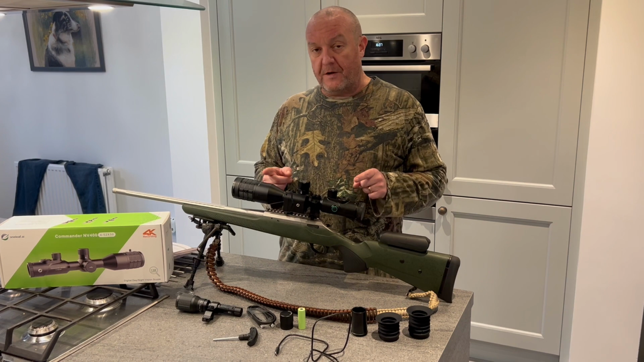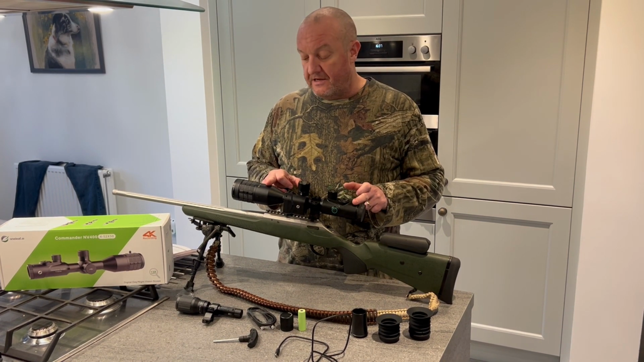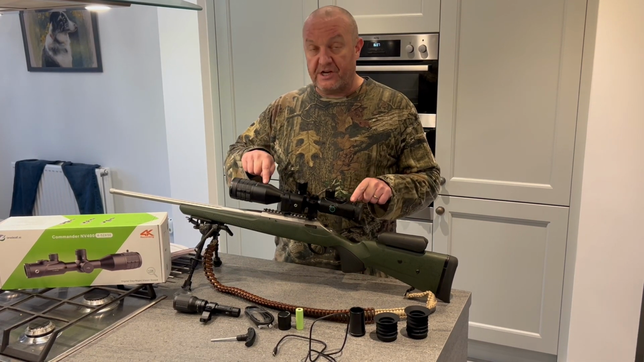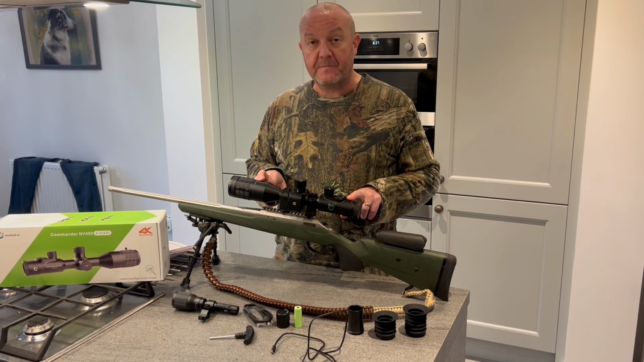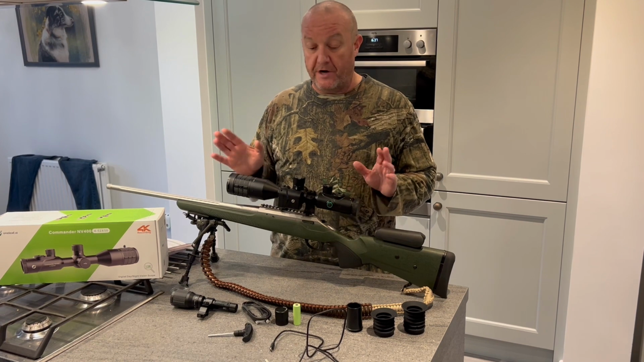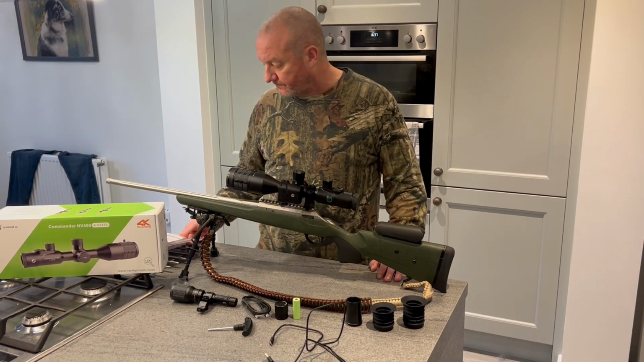And what I also found out is that it's got the new firmware version available for it, which now gives you the ballistic calculator. So judging your old over, old under, whatever, it's going to make things a hell of a lot easier.